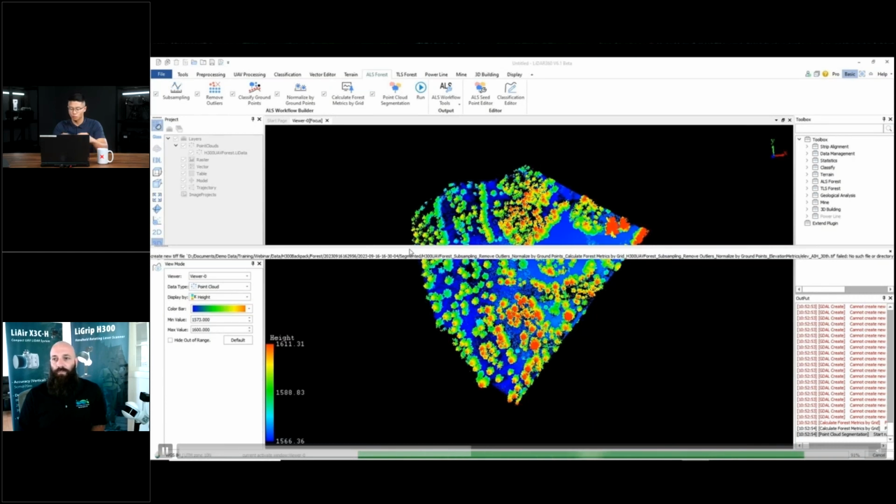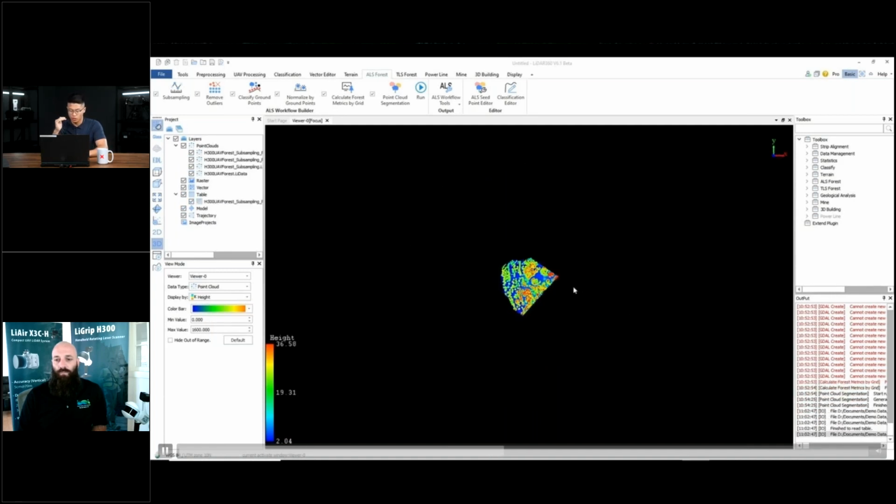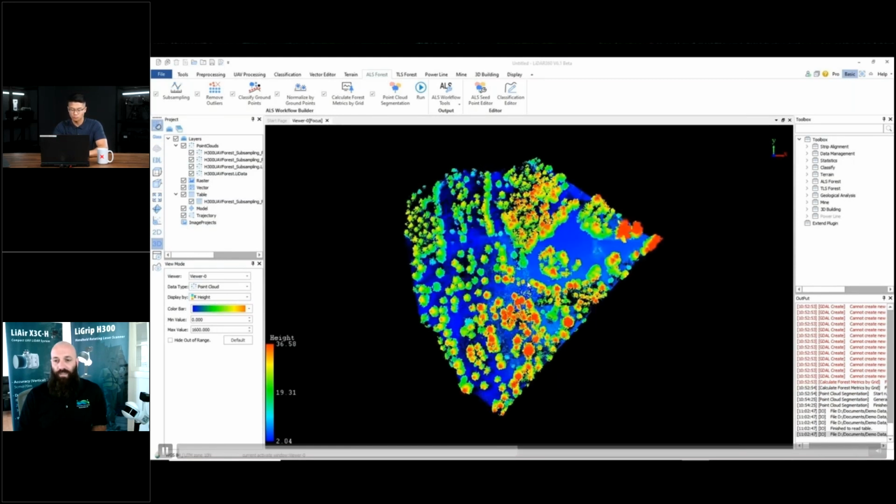Great. So essentially, it removes any hills and valleys in your data set, ensures that the terrain is at 0. So what that does to your data set is you're able to measure the tops of the trees to the bottom of the tree because now you know what true ground is. Exactly.